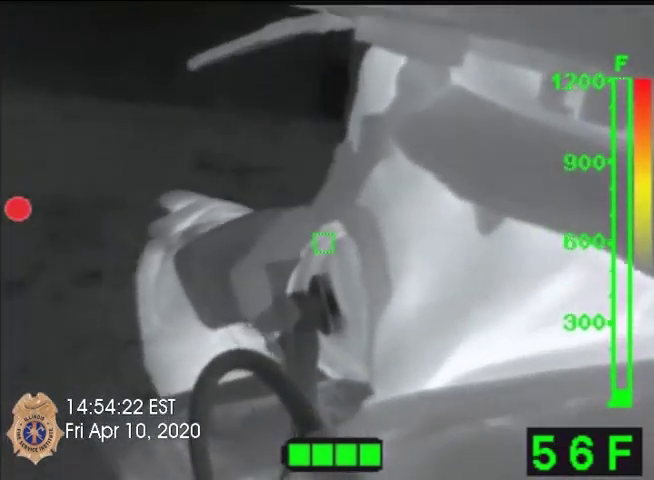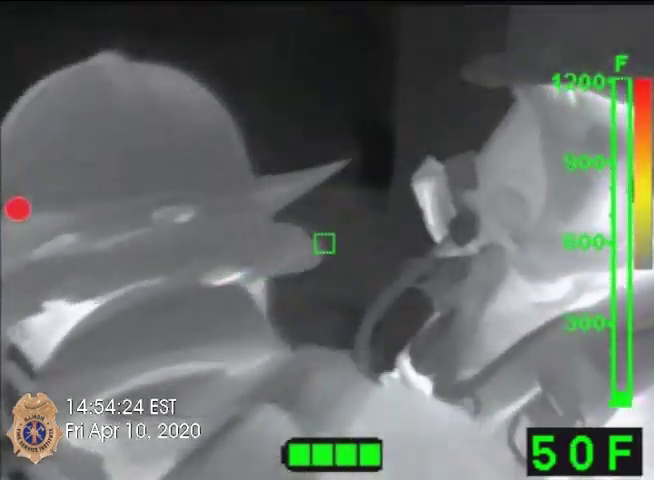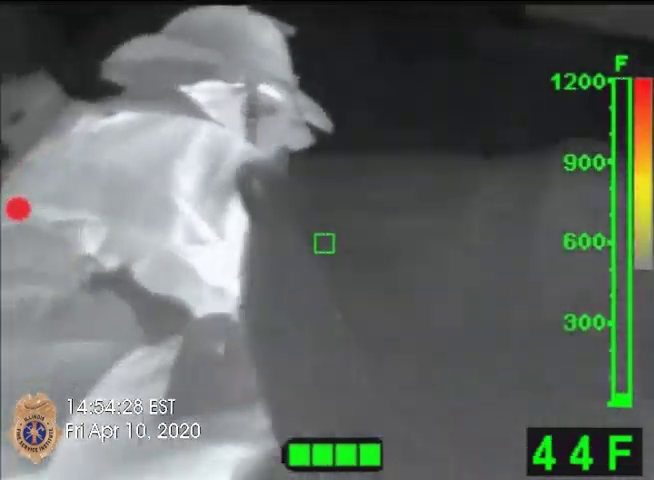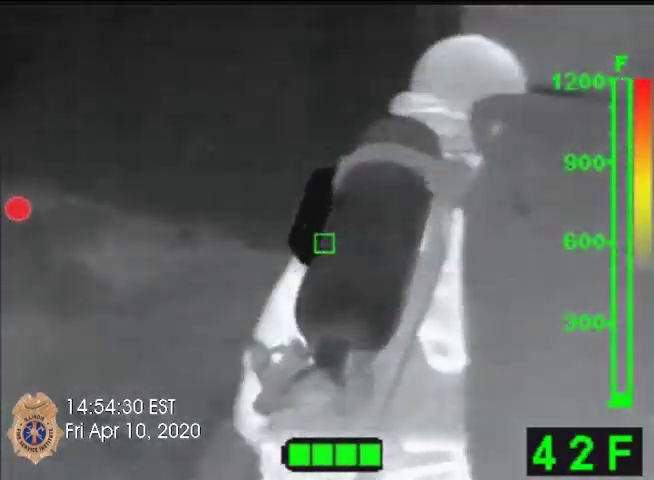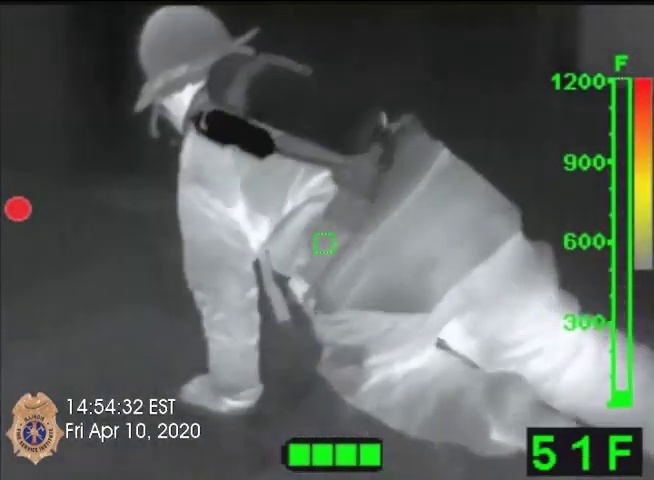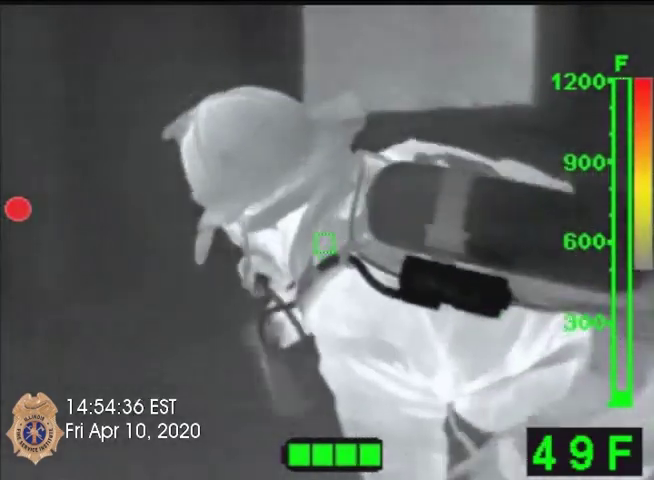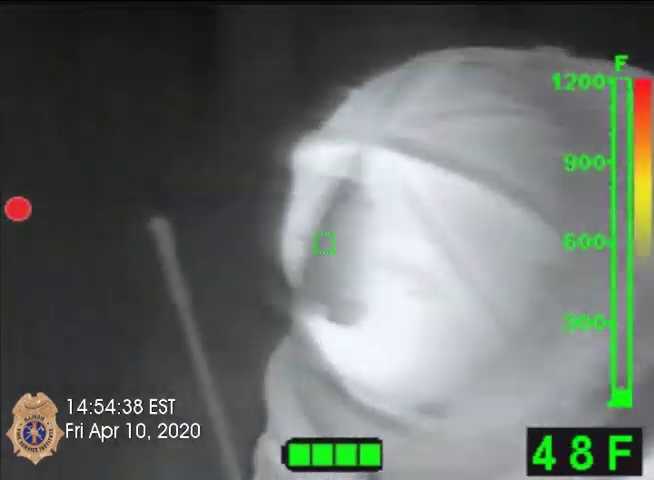Please note, we're simulating the firefighter forgetting to leave their tool at the doorway. The firefighter forgetting to leave the tool at the doorway slows down and makes the search less efficient. This commonly happens and prevents the firefighter from moving as efficiently.